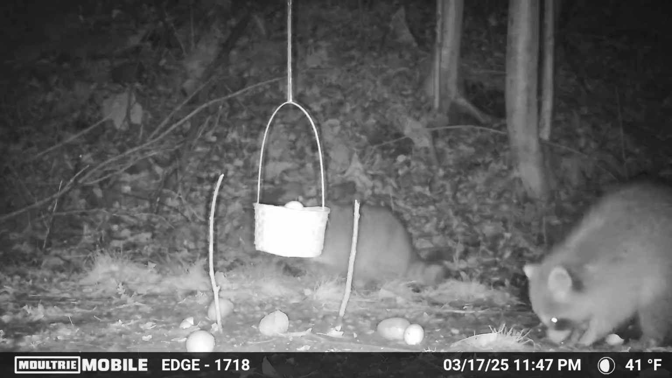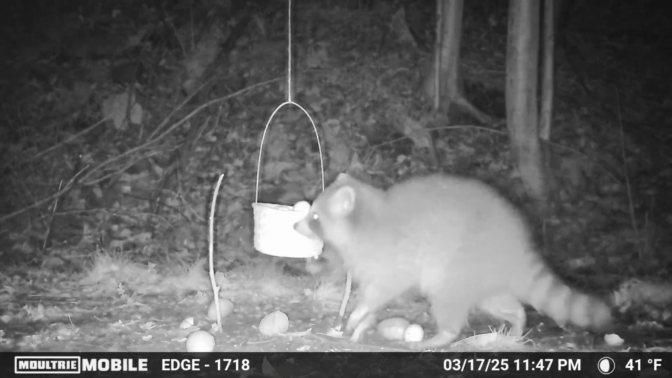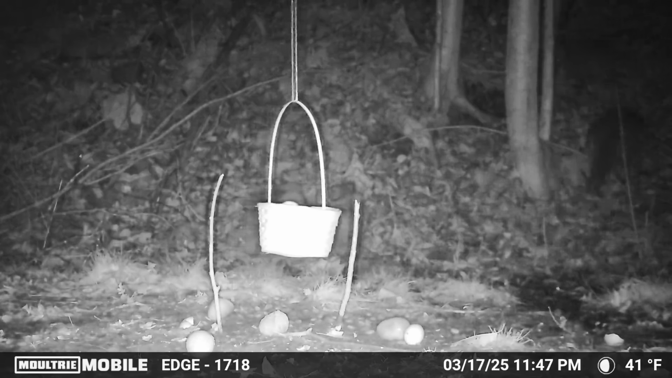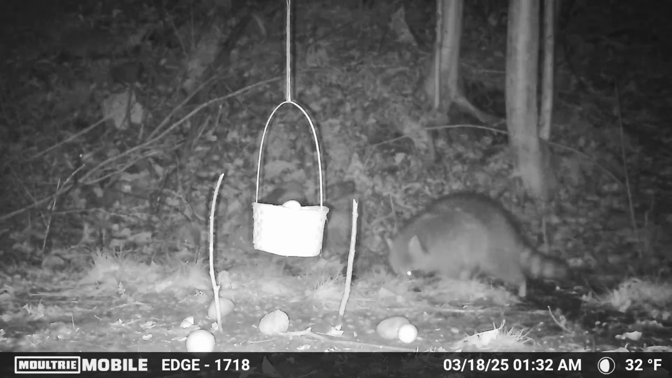In this video, the raccoons actually get scared off of the Easter basket by what I'm assuming is a dog barking in the distance if you listen carefully. But just a few hours later, they came right back and continued on.